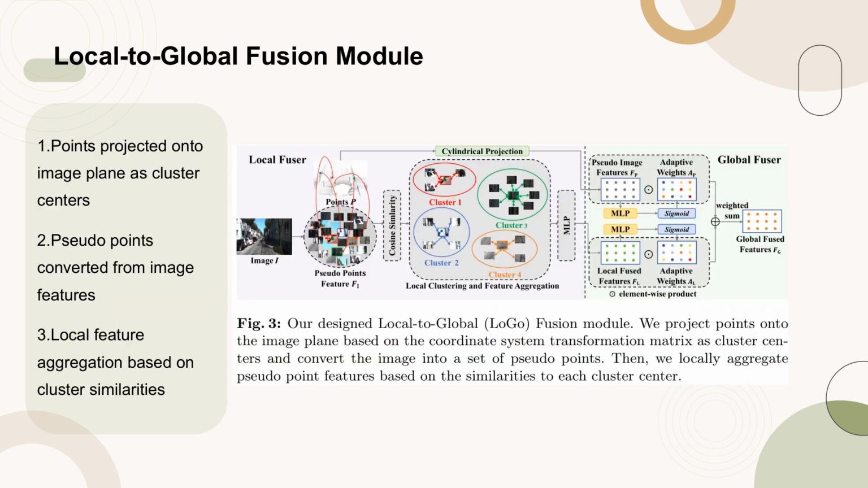Figure 3 illustrates the local-to-global (LOGO) fusion module. The process begins with projecting points onto the image plane using a coordinate system transformation matrix, which serves as the basis for cluster centers. Subsequently, the image is converted into a set of pseudo-points. The module then proceeds to locally aggregate pseudo-point features by evaluating their similarities to each cluster center. This approach facilitates efficient and effective feature fusion, enhancing the overall performance of the system.